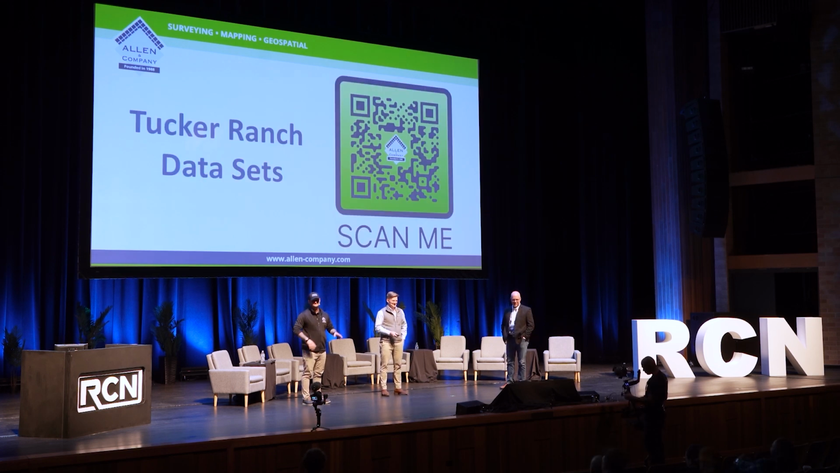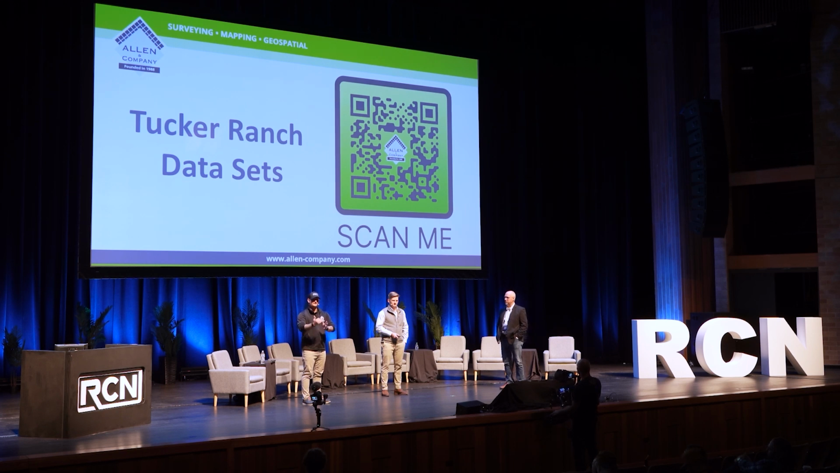This QR code right here, you can scan it, or you can go to the booth or any of the Allen and Company teams. They have the sticker on the back of their badge. Scan it, go on there, fill it out, and put your information in. At the bottom, for every sensor that was used on this data set for Tucker Ranch, you can select which one you want and download it.